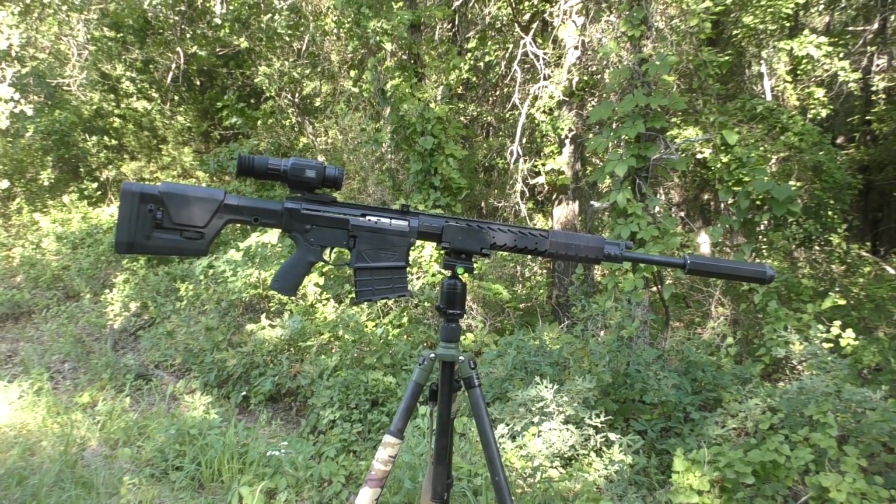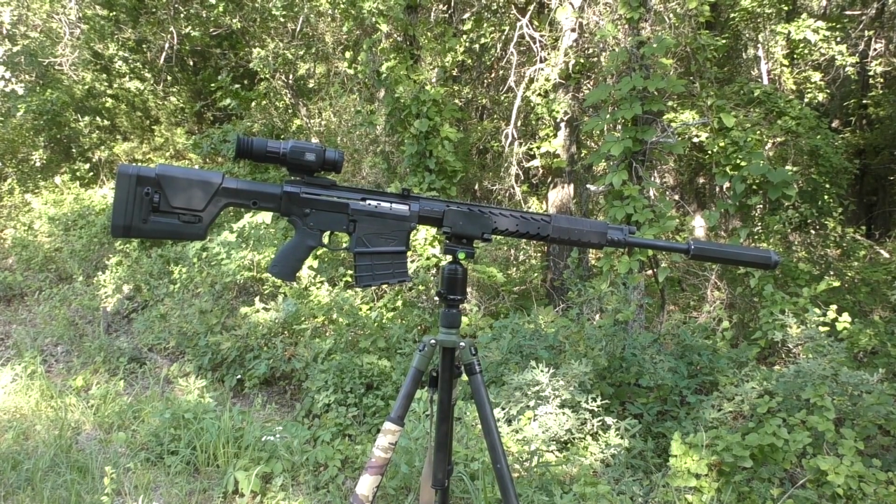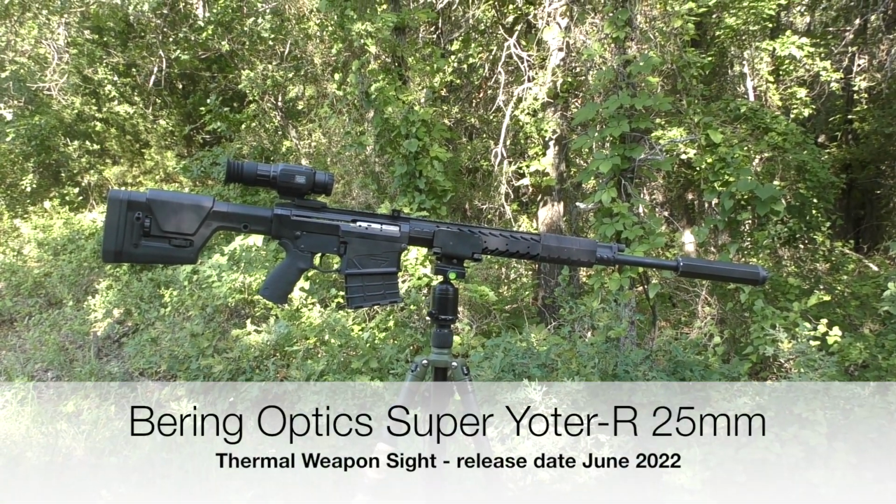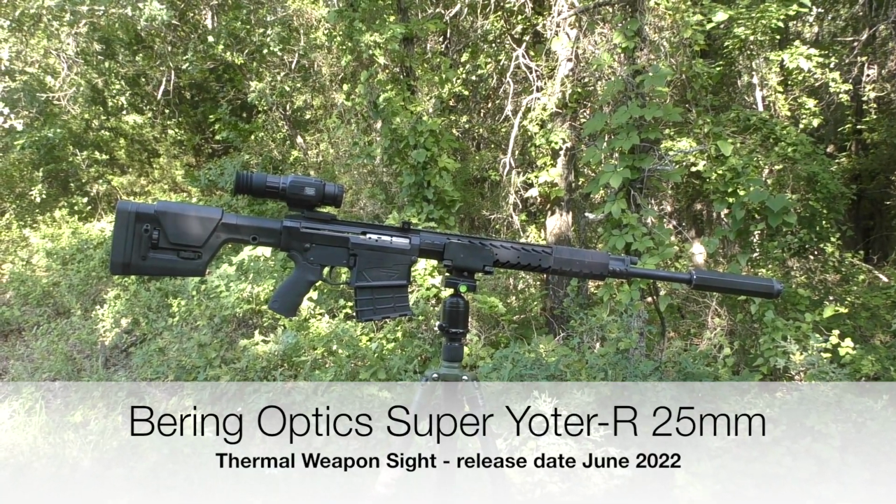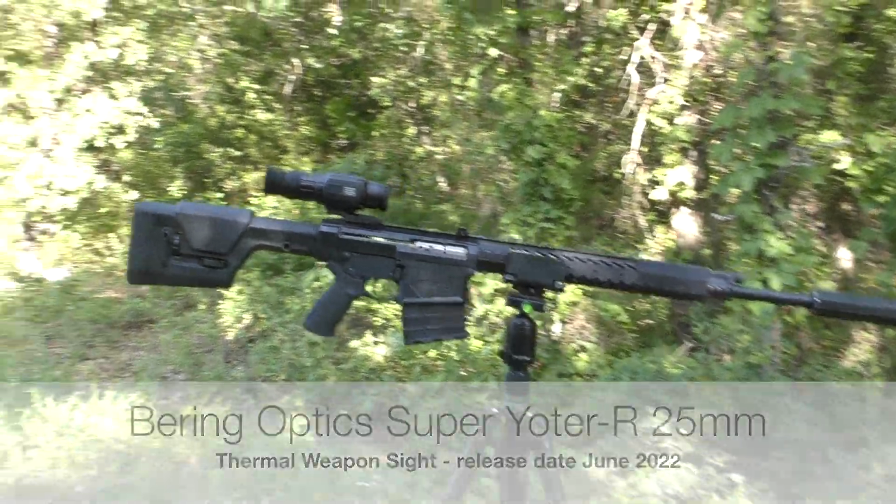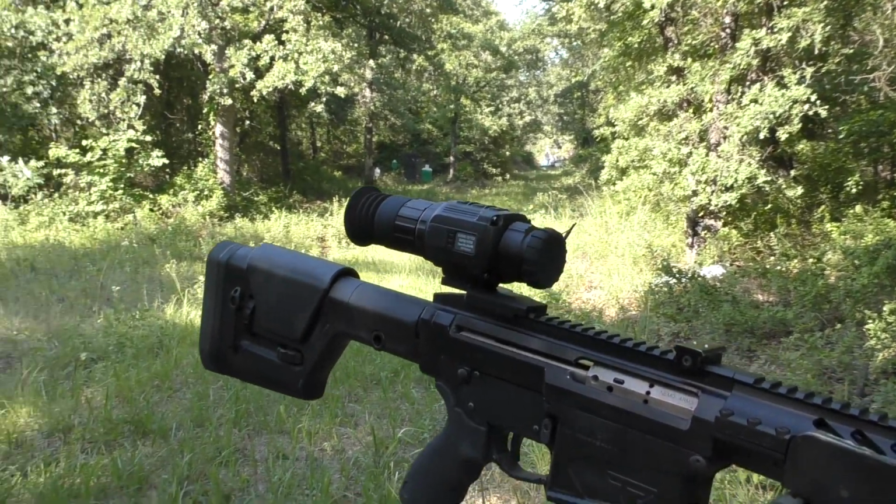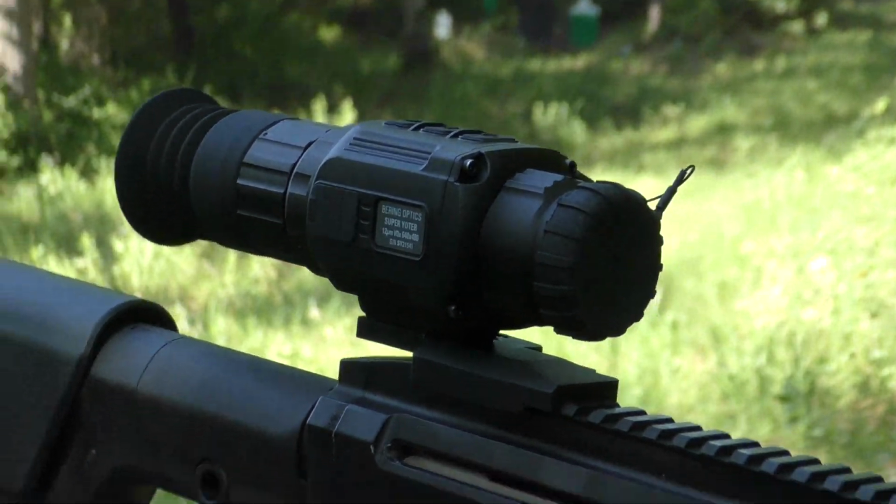Alright, here we are in June of 2022, and I'm going to present to you today a new release from Bering Optics in their Super Yoter thermal lineup for the riflescopes. This was just recently released at the NRA 2022 show in Houston, Texas, and it is the 25mm version of the Super Yoter-r thermal riflescope.